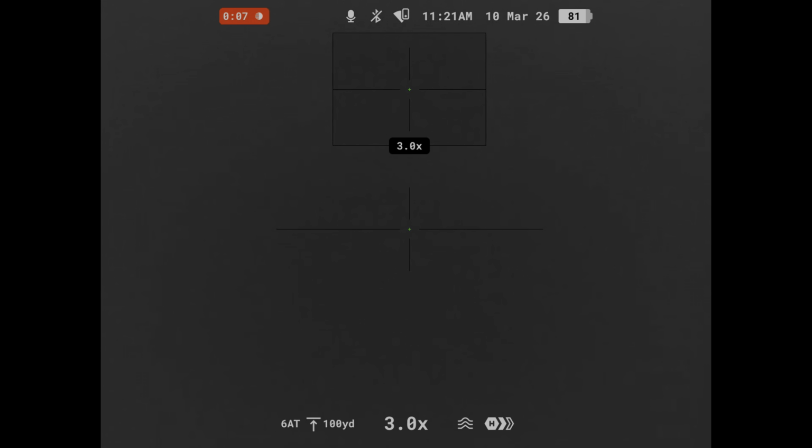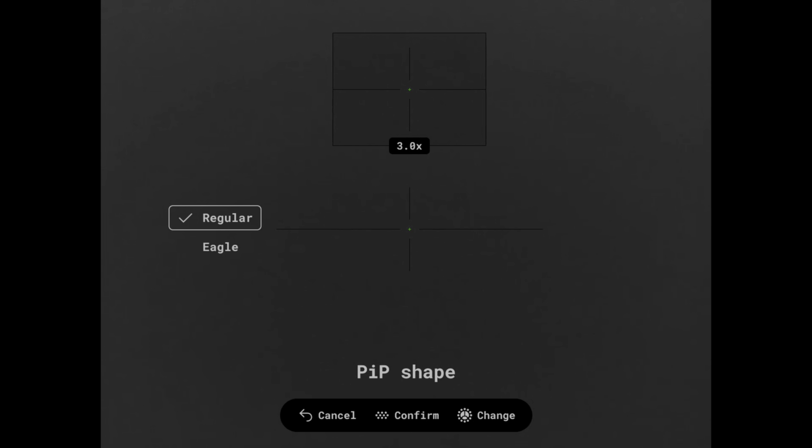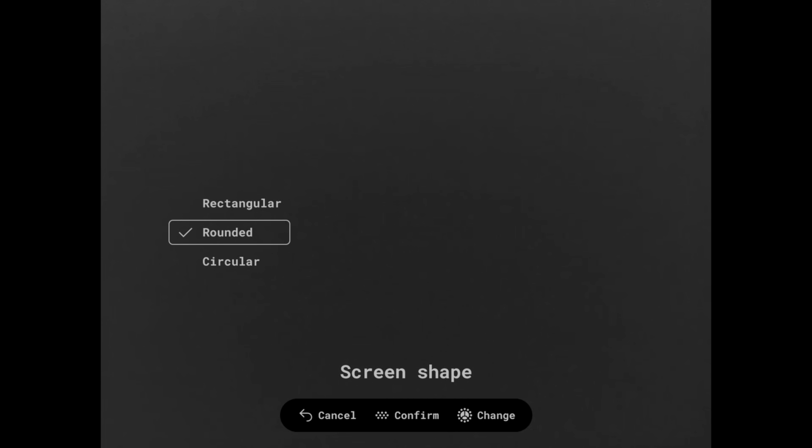I'm gonna take you through a few settings here. All right, we can go here, click on this. We can go back down like I've already shown, the picture-in-picture shape. You can do the one in the center or the regular style. All right, now I'm gonna back out of this, go over, get in this. Now you can select your screen size if you want it circular, rectangular, or rounded. You can do any of the three.